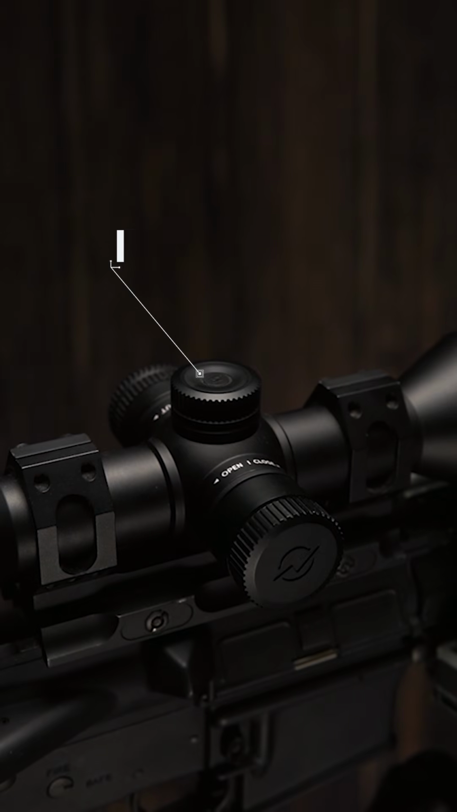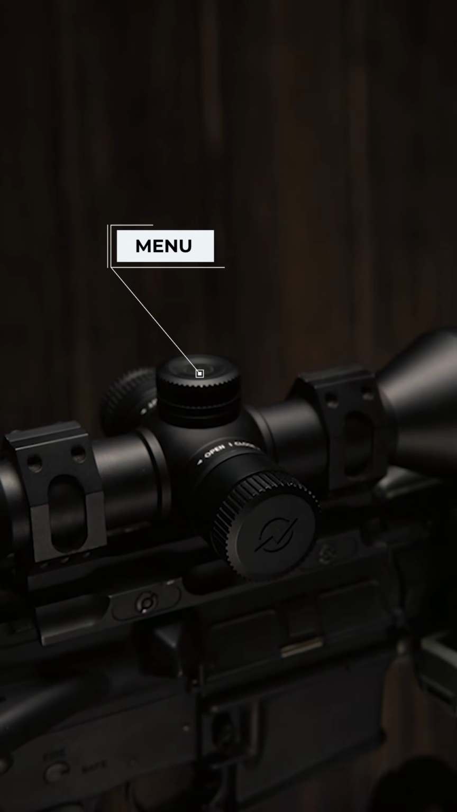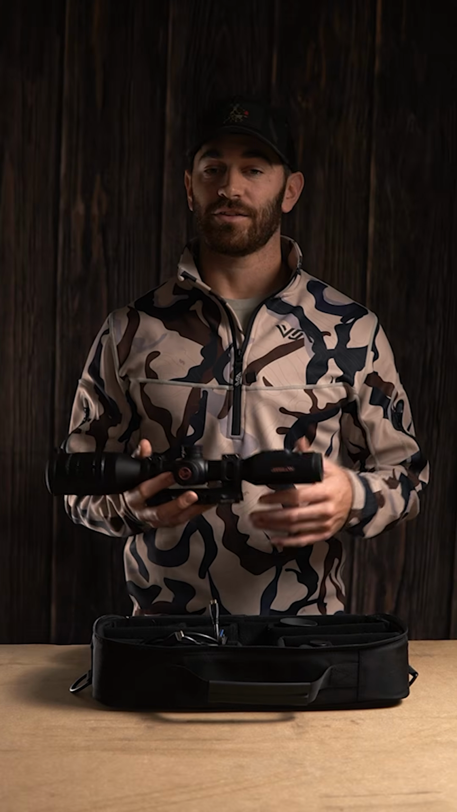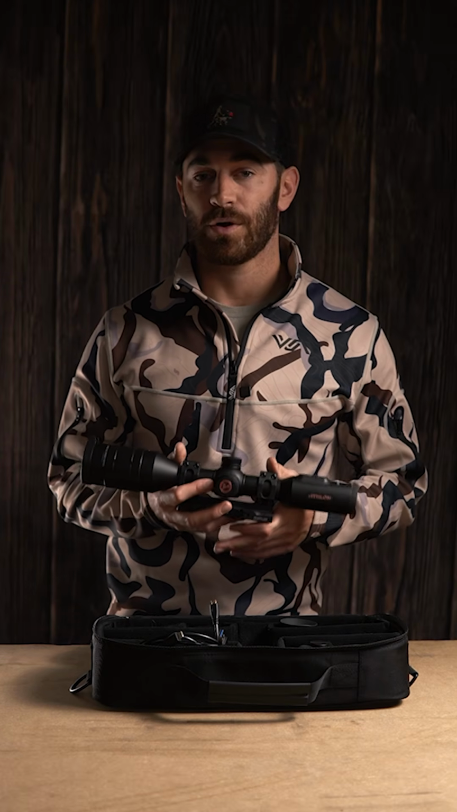Down where the turrets are, we have the menu button on top. The menu system I found to be very easy to use. In this video, I won't go super deep into all the settings because that would probably add another 10 minutes to this video. However, I will be doing a more in-depth menu video on this thermal soon.